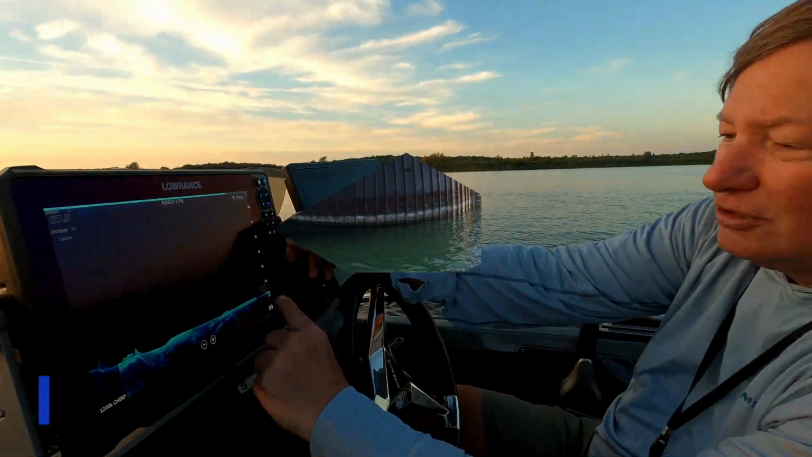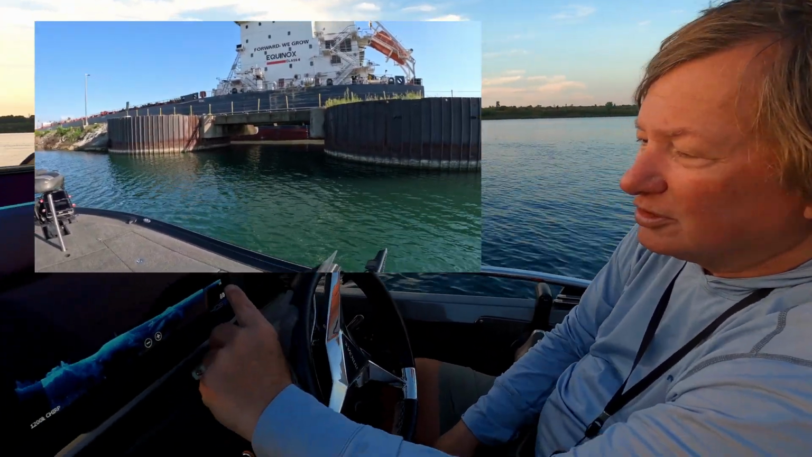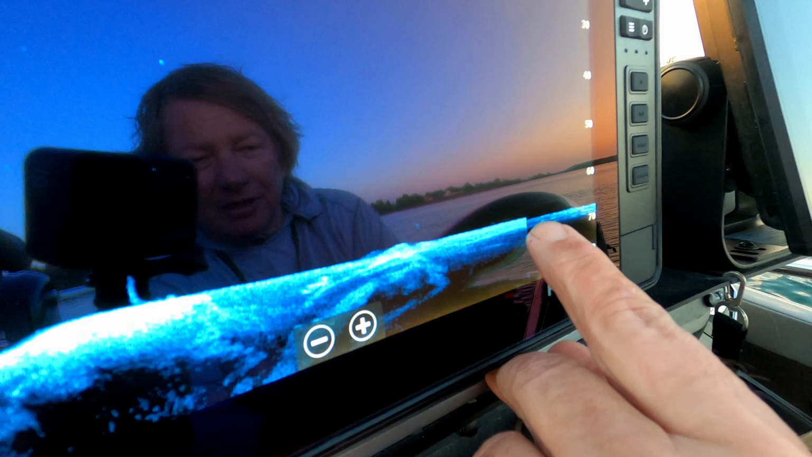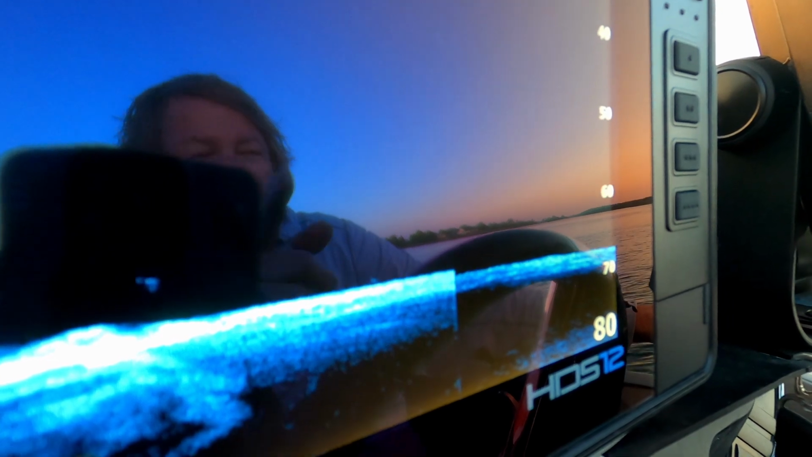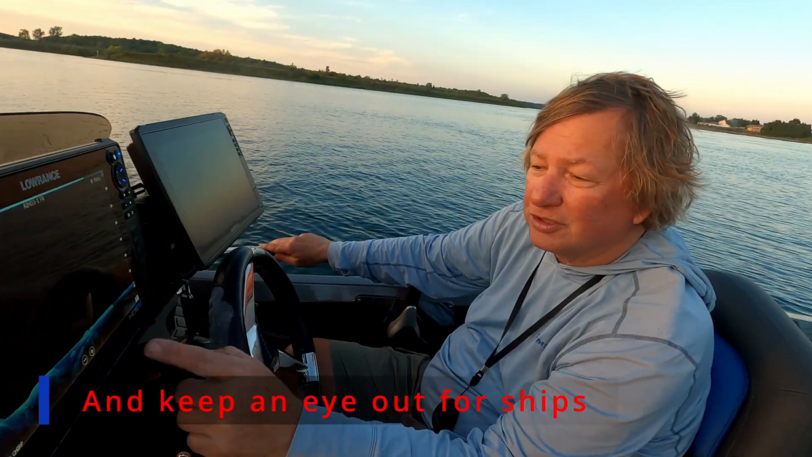Okay, so you can see now, we might have to move the boat a little bit, but you can see the color palette change, and it actually is a little bit crisper on your bottom line. You can see the bottom definition is a lot better now. Okay, so now we'll idle around a little bit and maybe find some more structure that you can see a little bit better.